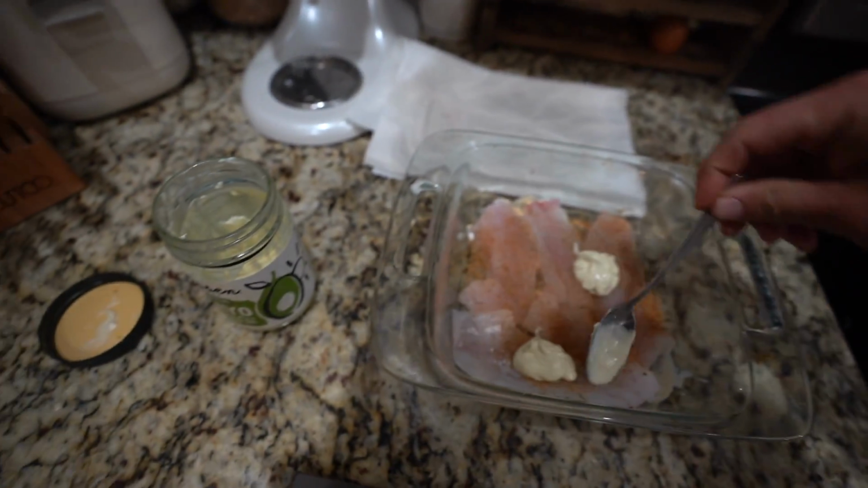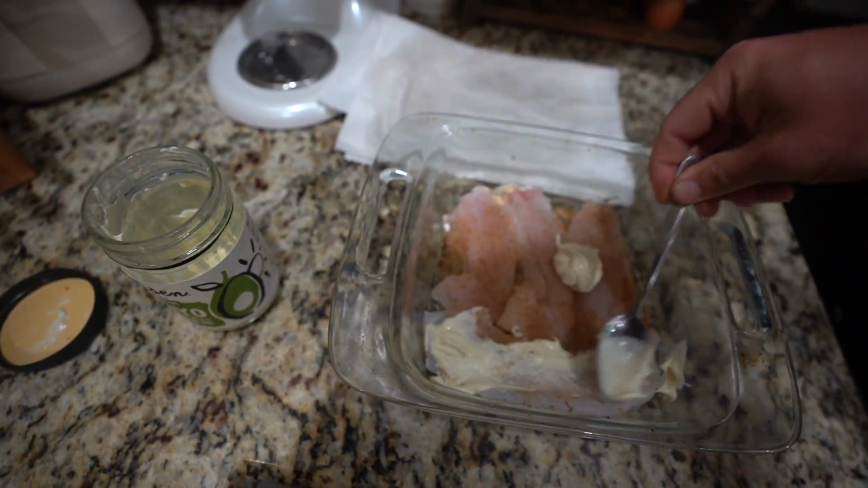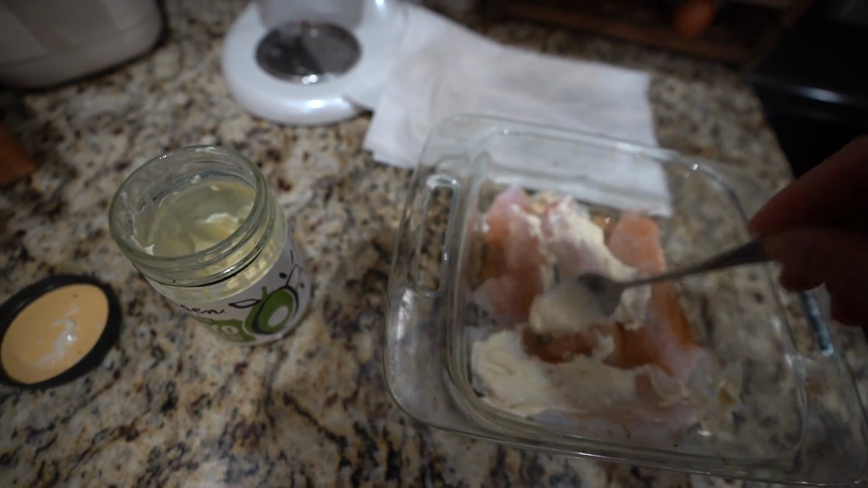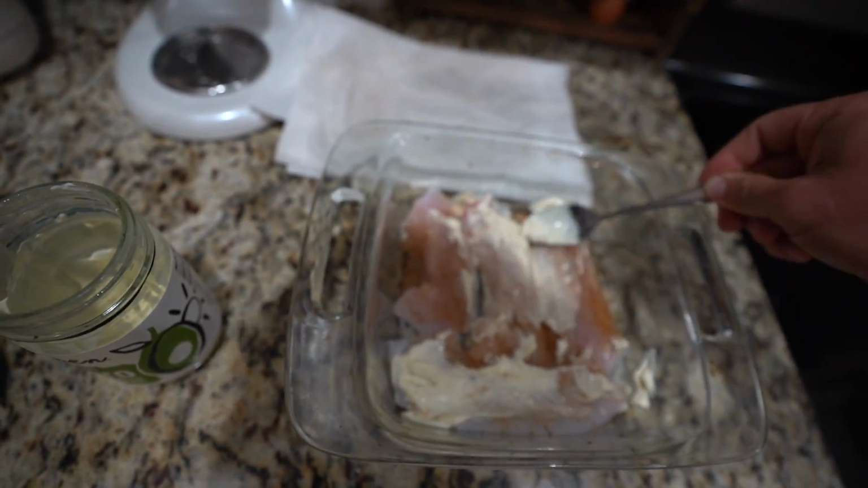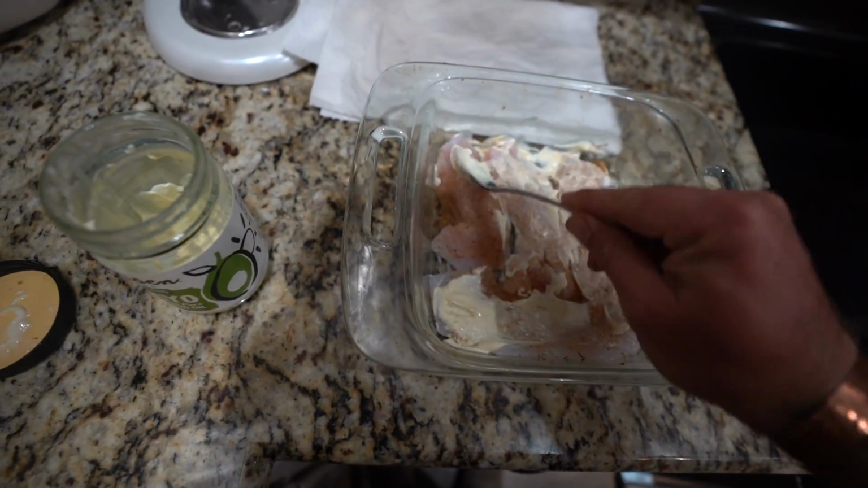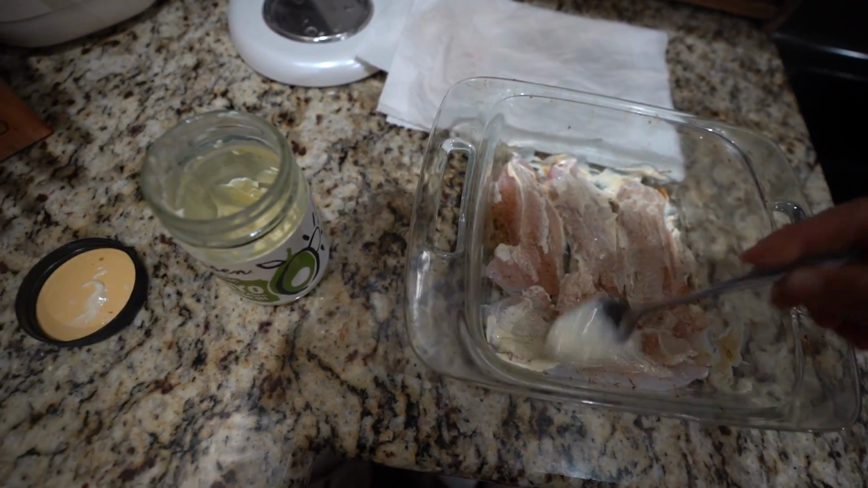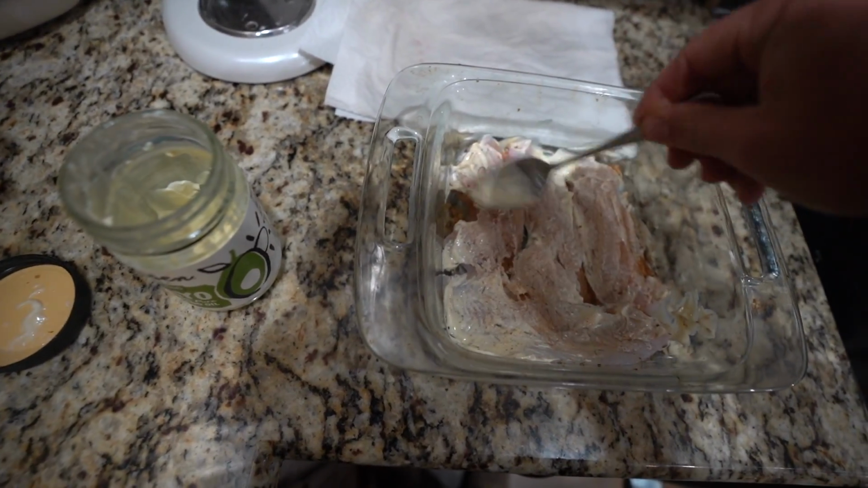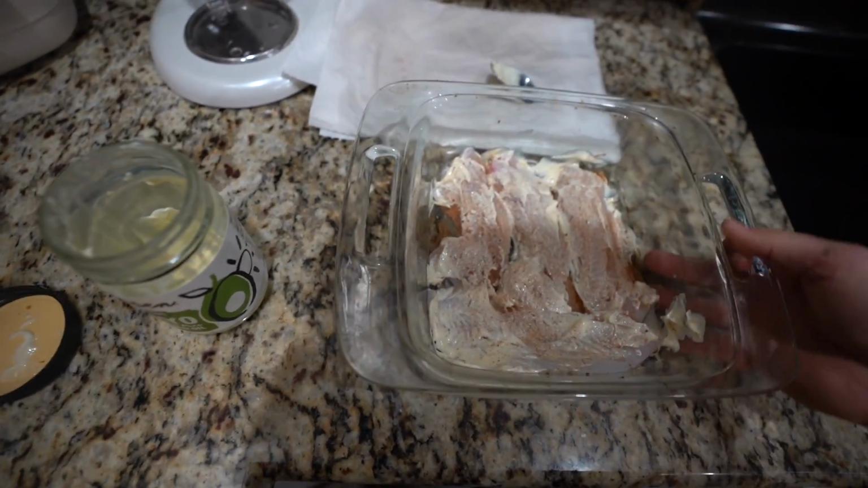Kind of hard to do this one-handed, but this will all kind of melt in as well. Make sure you get enough mayonnaise in there because you don't want to put that spoon back in the mayonnaise jar with all that seasoning. So just like that, and then pop it in the oven for about 10 minutes.